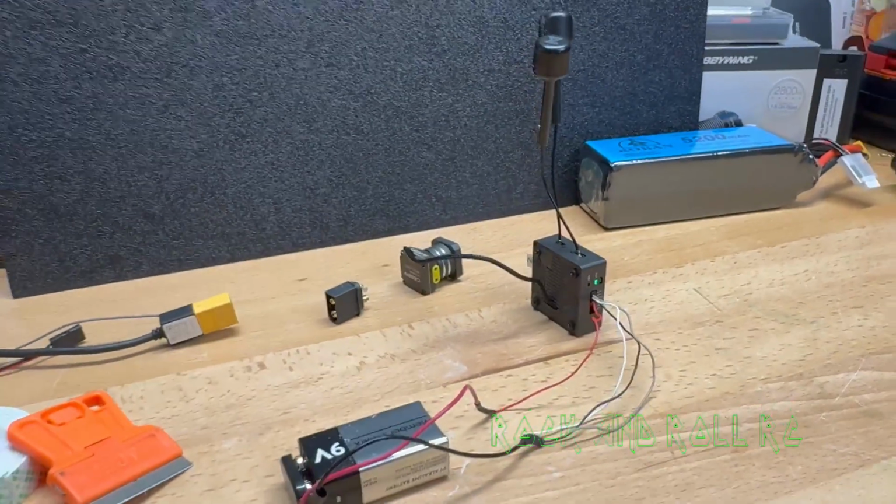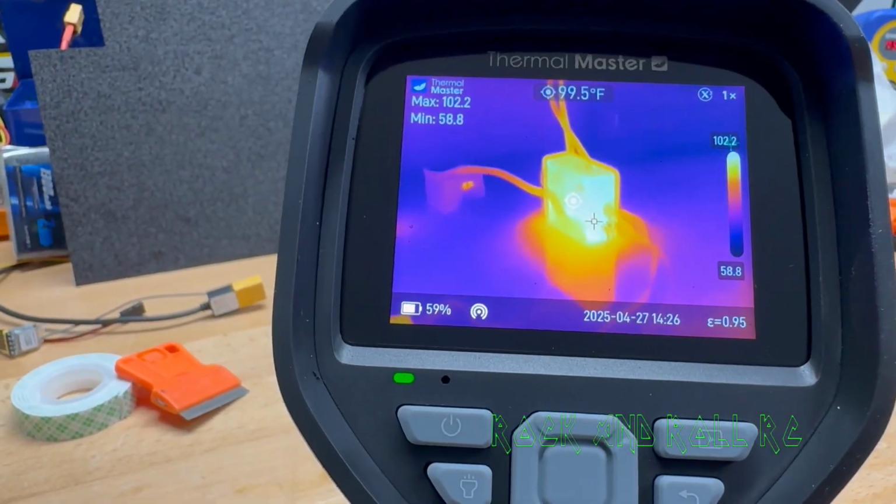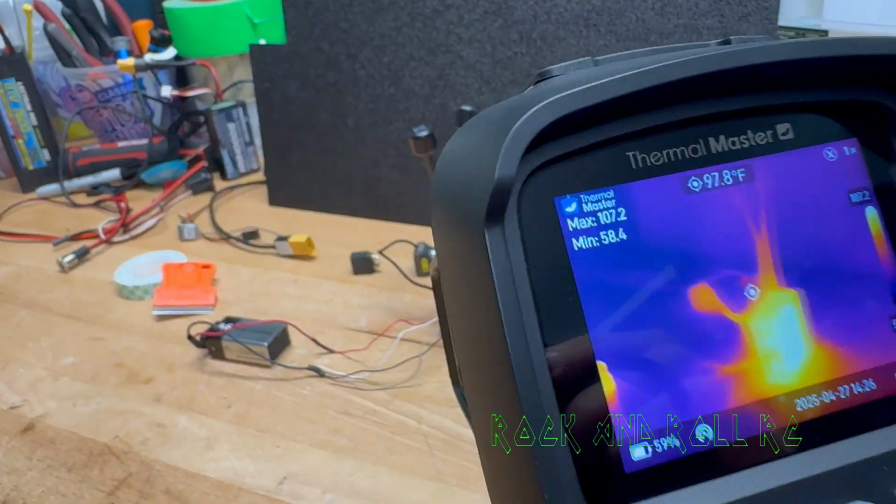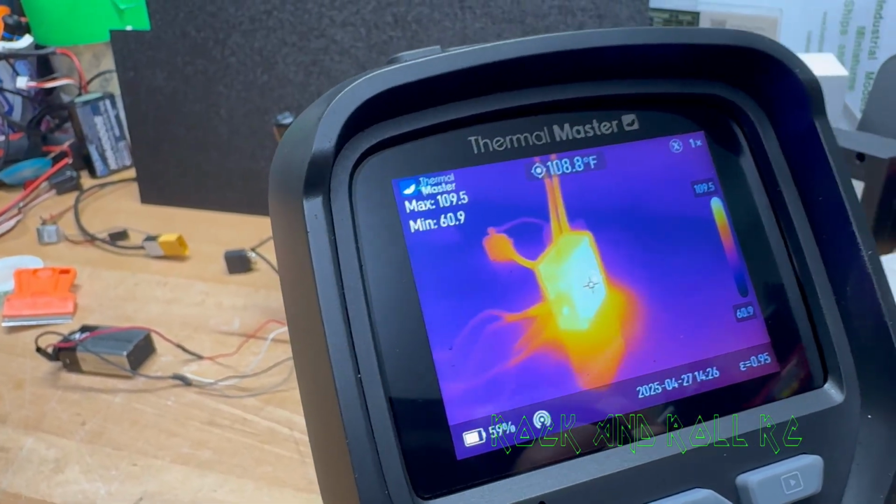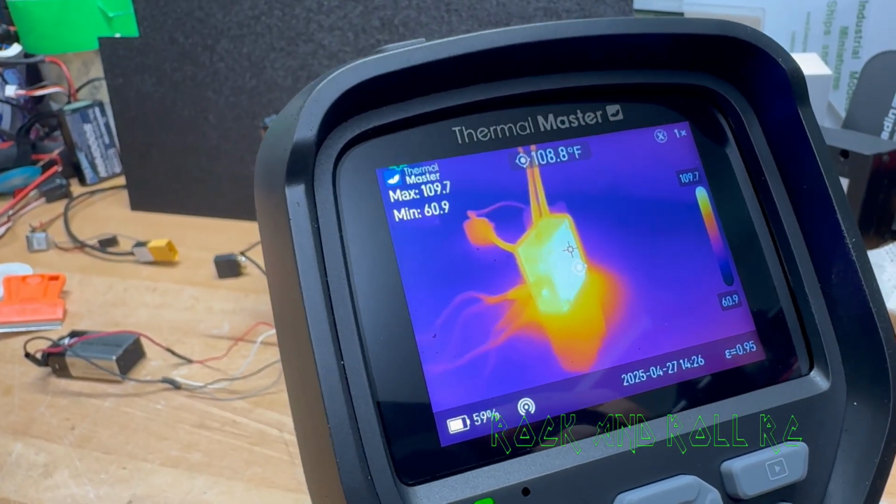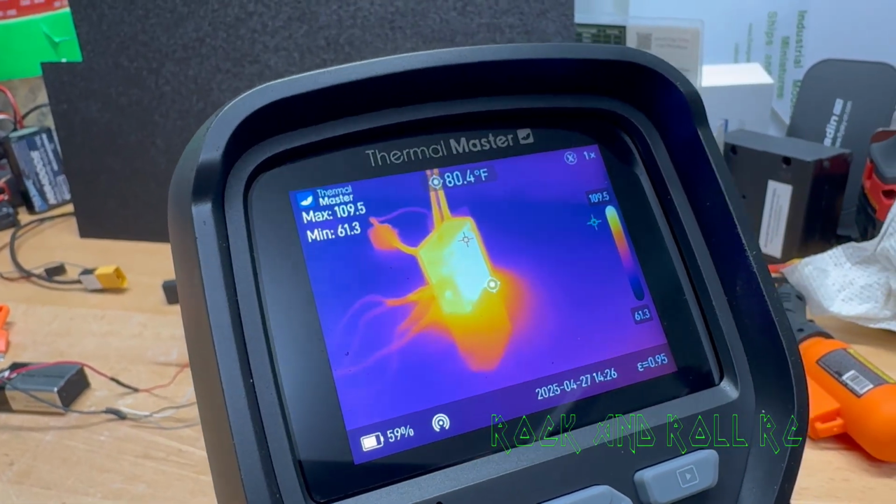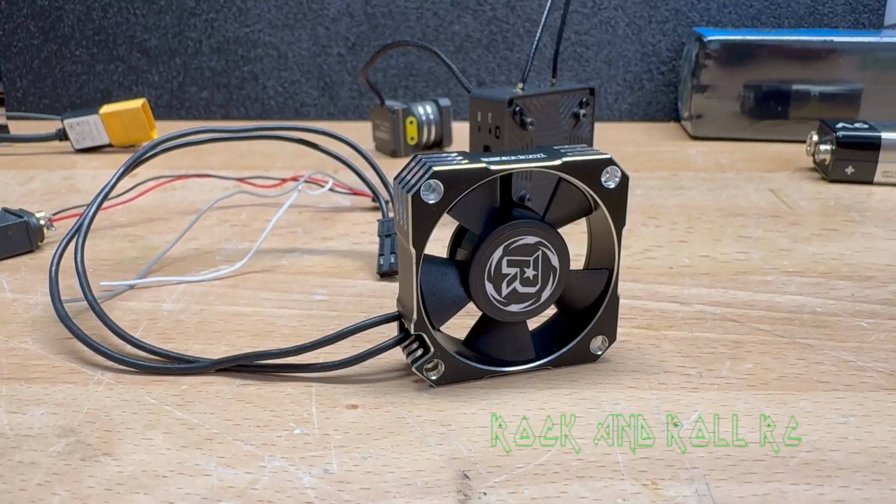So here we are at the 4-minute mark, and the MIPI side is holding in the high 90s, and the heatsink side, as you'll see here, is still around 100 to 105 degrees, therefore making 9 volts the happy spot for this VTX. And it's easy to achieve with a voltage regulator if you're not using a flight controller.